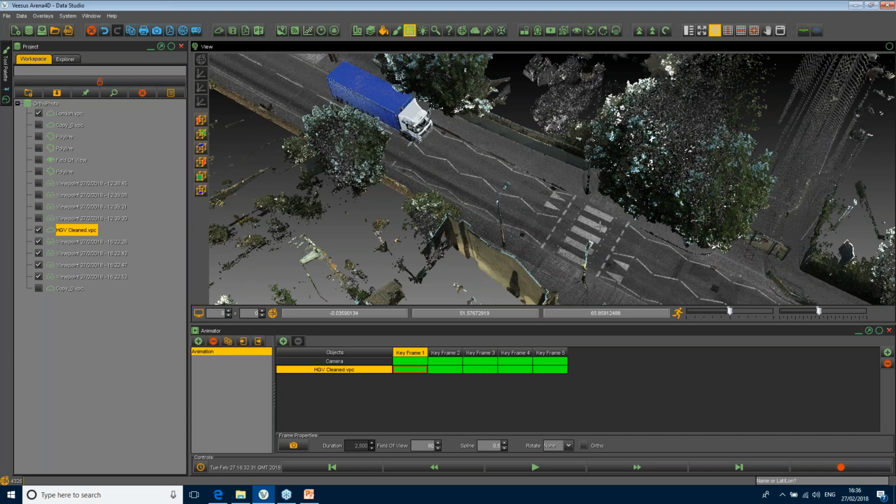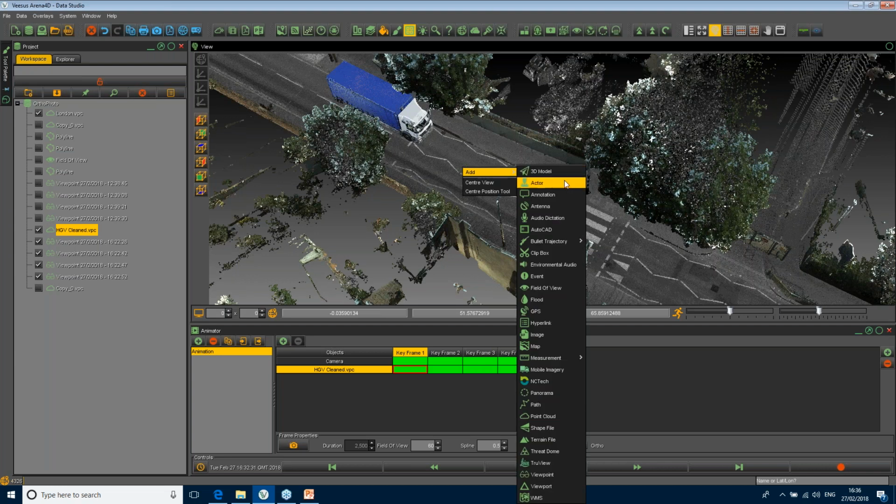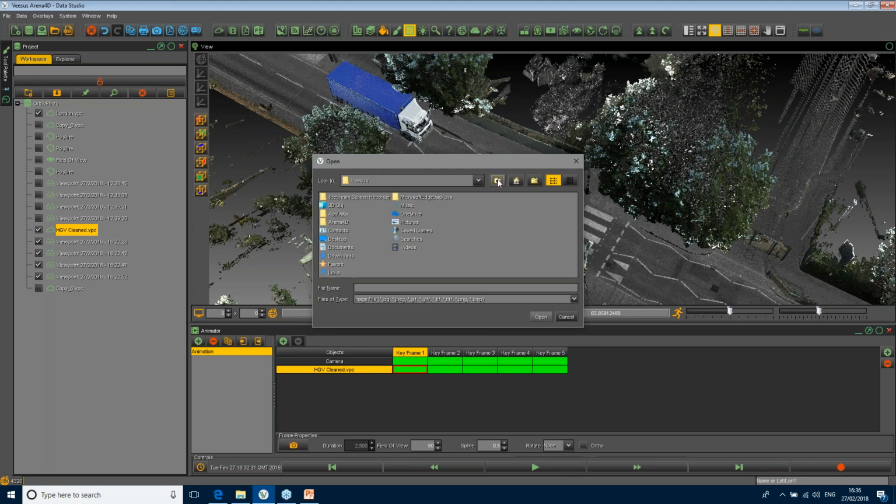Okay. When you import stuff, does it have to be PointCloud data, or can regular photographs be incorporated as well? You can add regular photographs into here. You can add in panoramic photographs, standard images. So I'll see if I've got one of those.